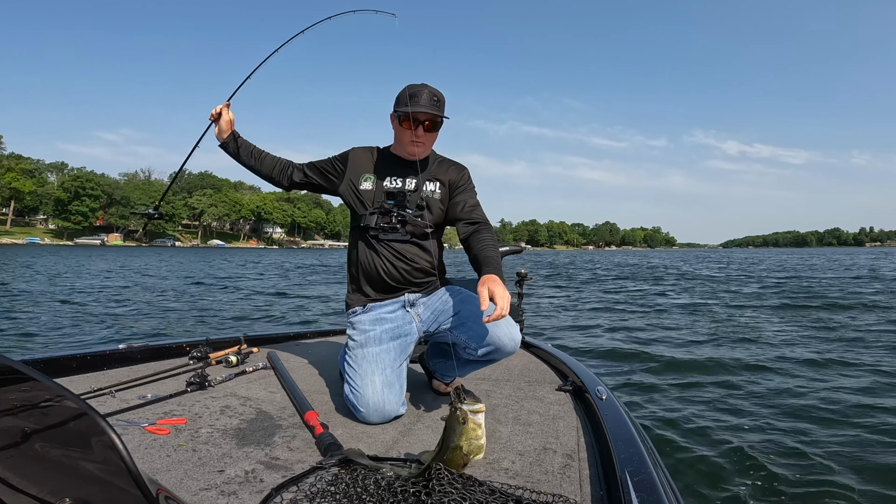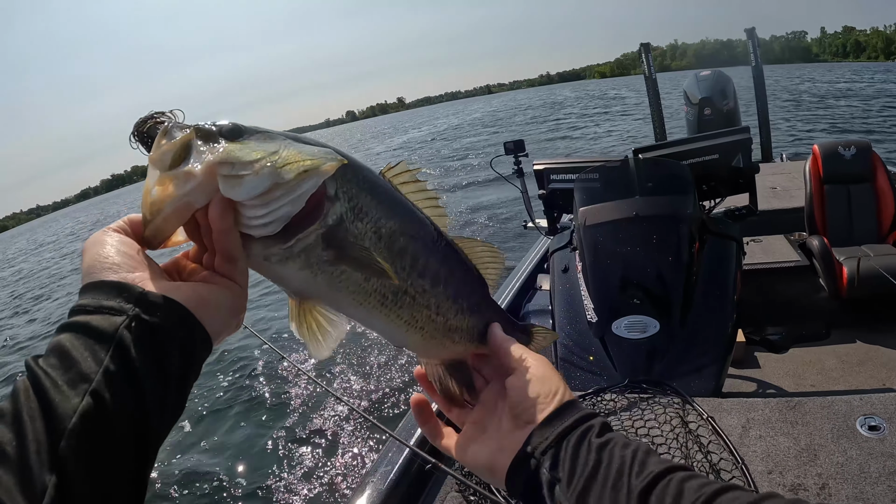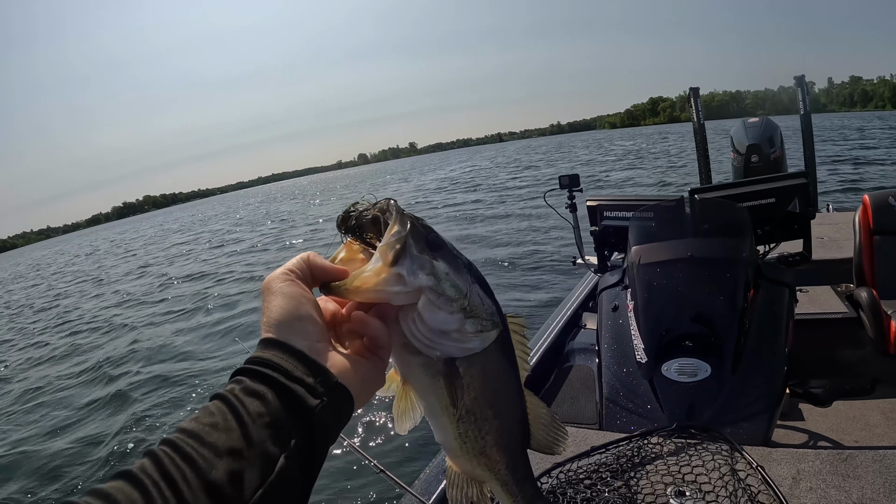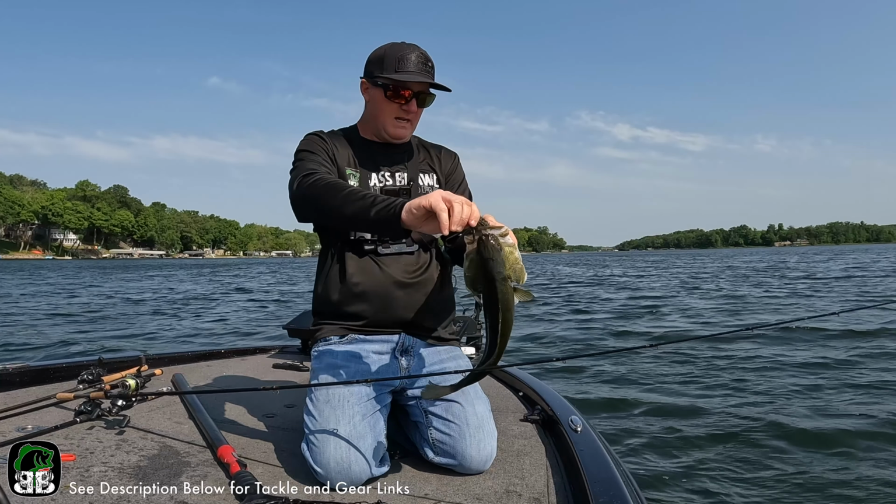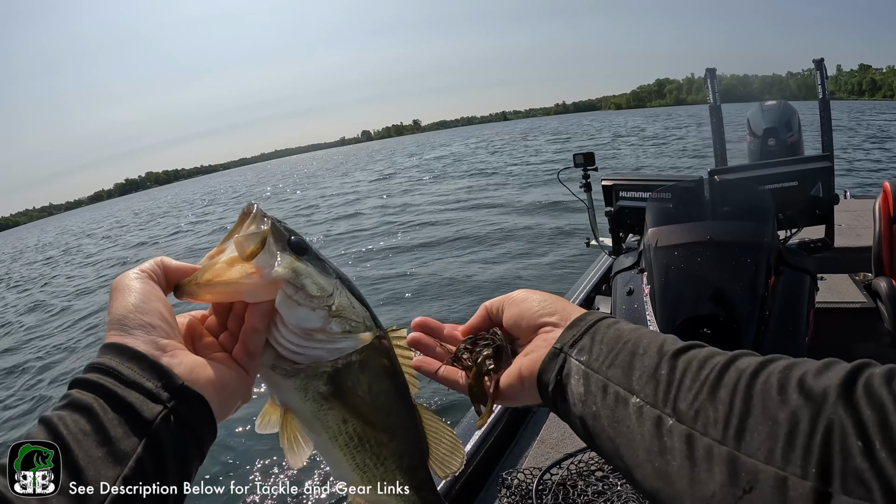So we keep moving up and catching more fish. And you can see they're total post-spawn fish. They've all been real thin here. And they're out here, they're getting ready to school up and feed heavy. And there's a bunch of gills out here, and that's what they're gonna be going after. Today just so happens our AT Jig's going through there and doing some work.